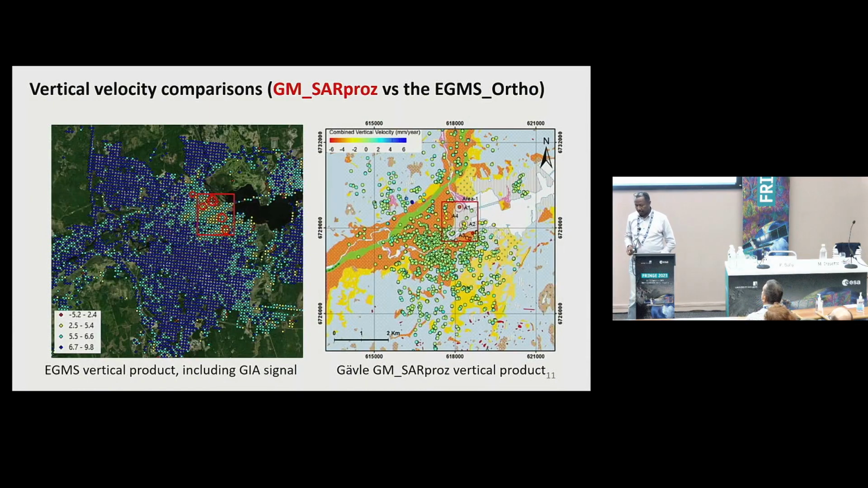Then we come to the vertical component. We try to cross-check between them also. The left one is the EGMS vertical component, the ortho product, and the right one is the SARPROZ result.